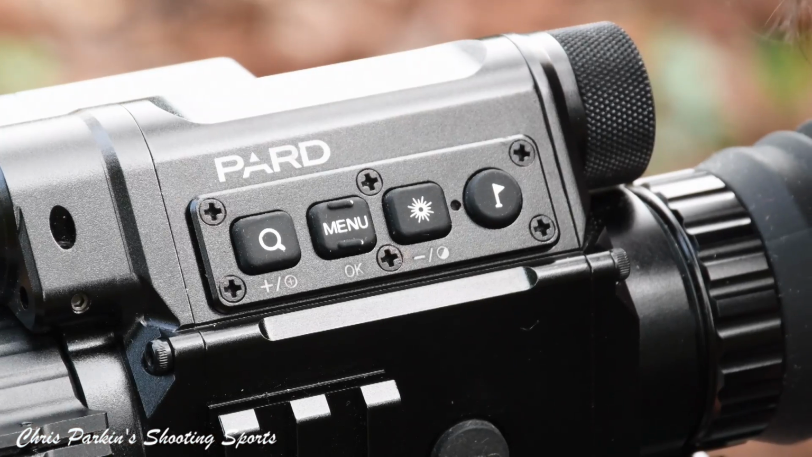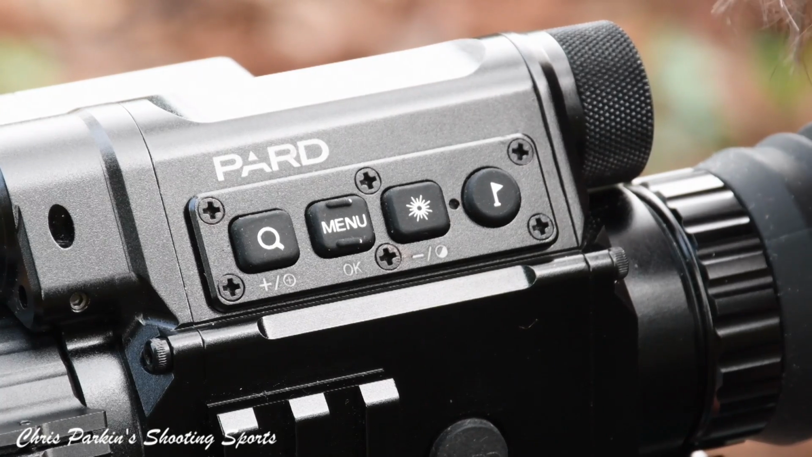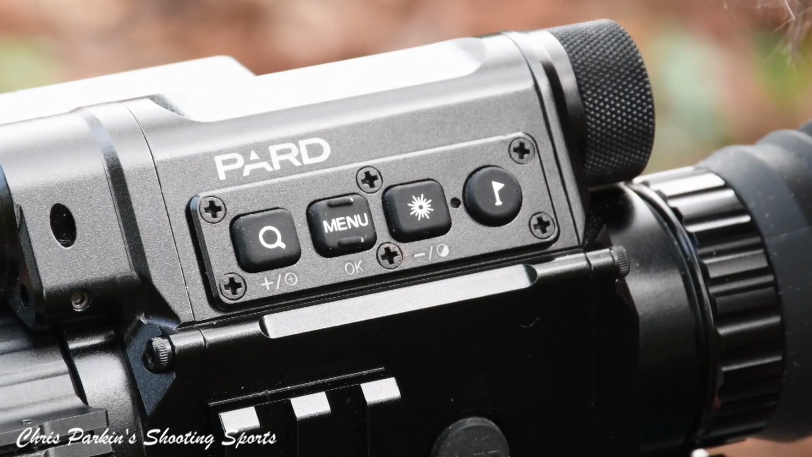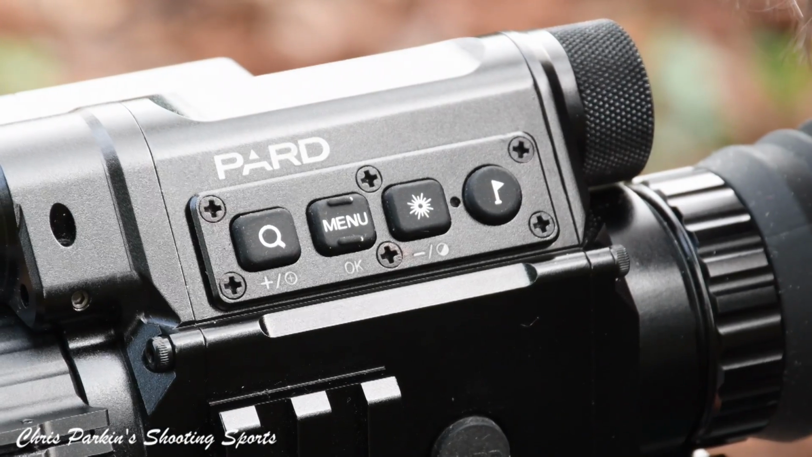The top centre of the screen at 12 o'clock has compass bearing and the bottom right corner shows remaining battery power. Left and right side have roll and pitch angle measurement and display systems, so you can tell if you're tipping the rifle somewhere you don't want it to be.